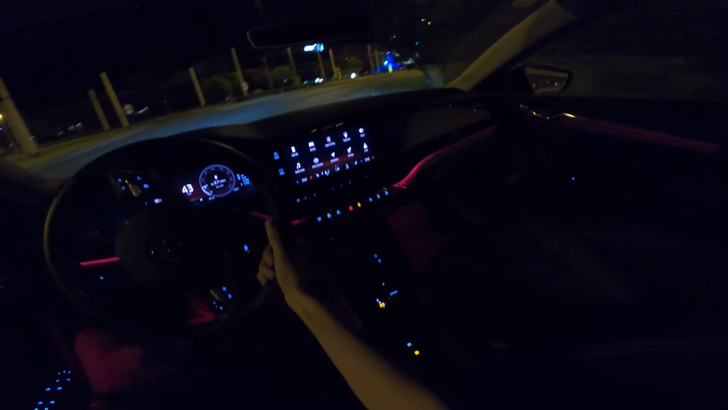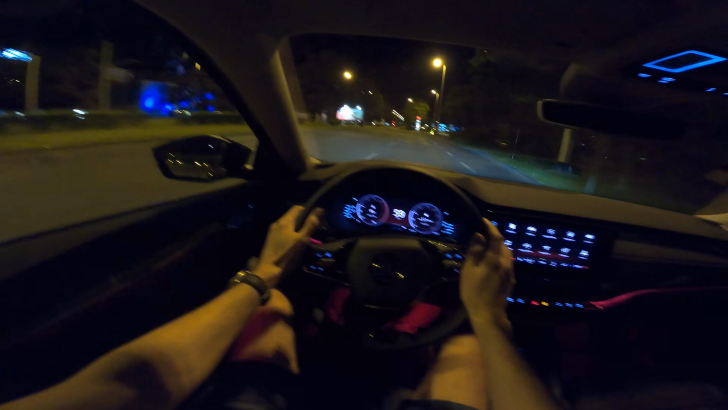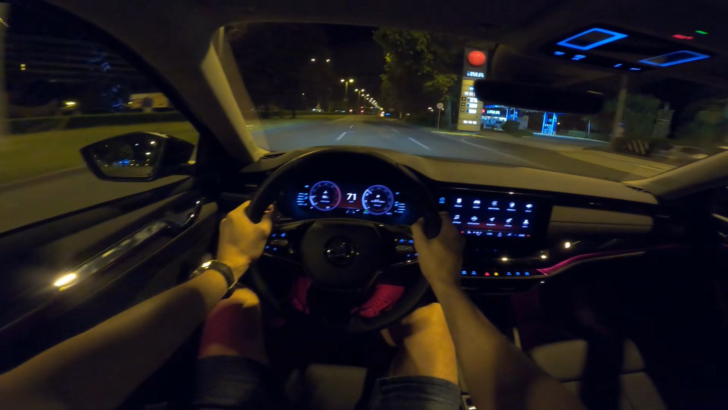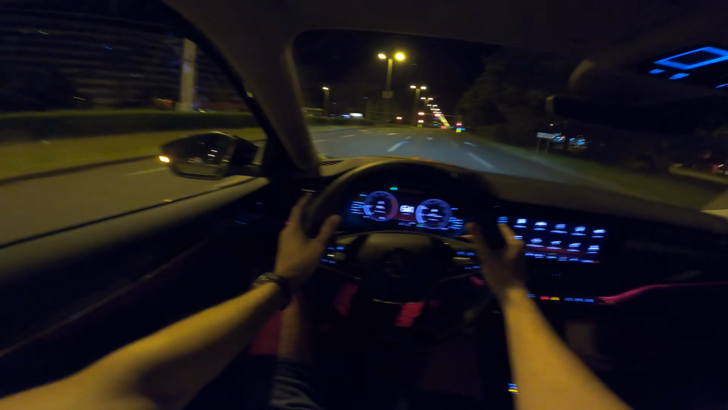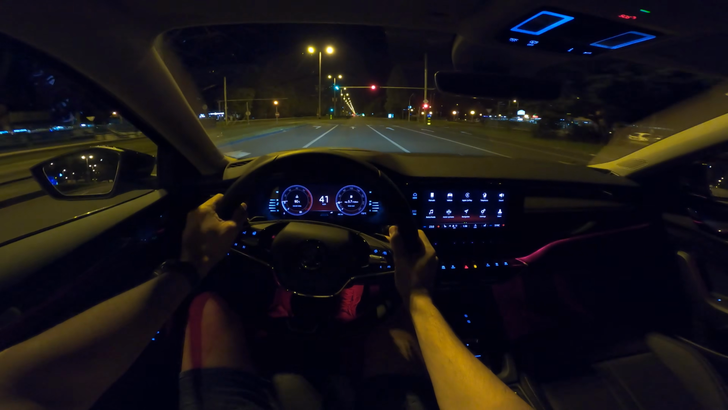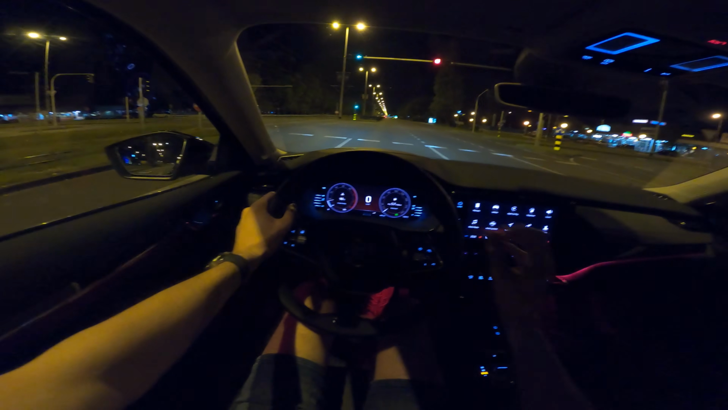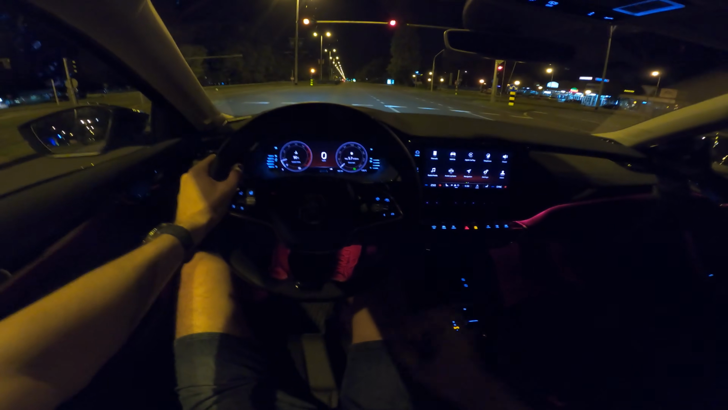So the car handles good on the road. It is stable. The rear end doesn't stick out even if you're aggressive. So the handling is very good on the road, and very comfortable and confident, I would say. The brakes are progressive, the more you push in, the harder they grip, but they're not very aggressive from the start. So I would say they're just in the sweet spot.